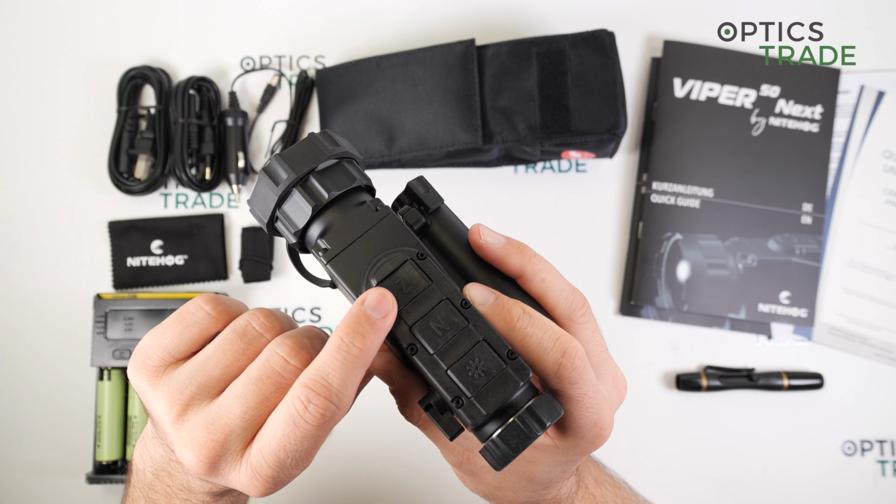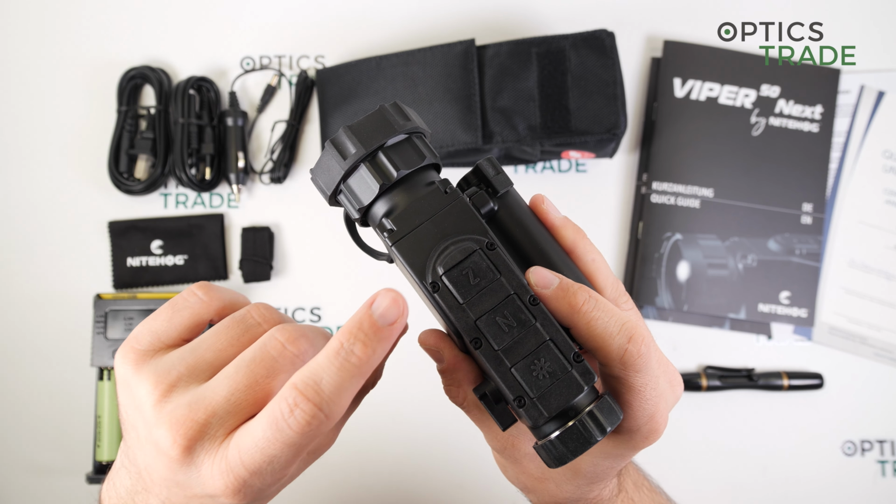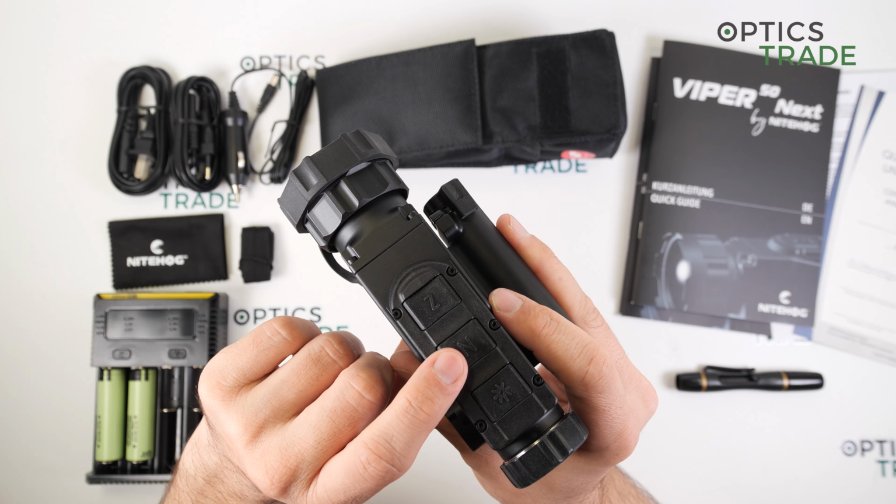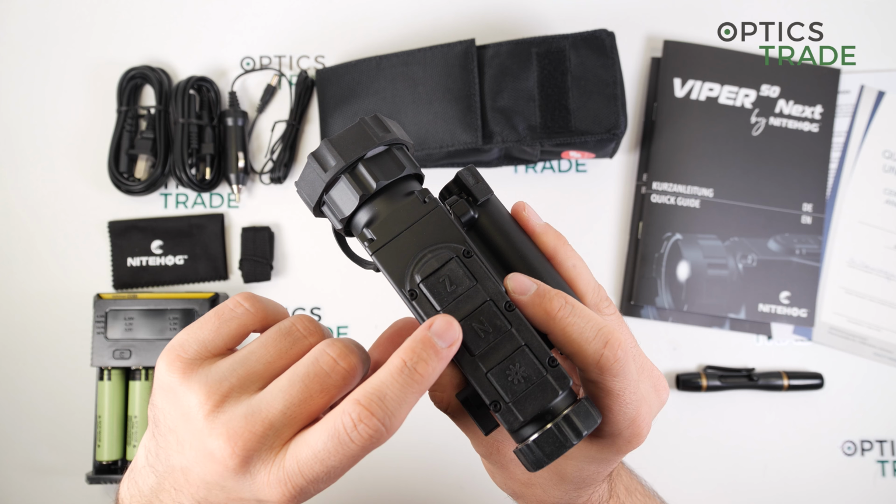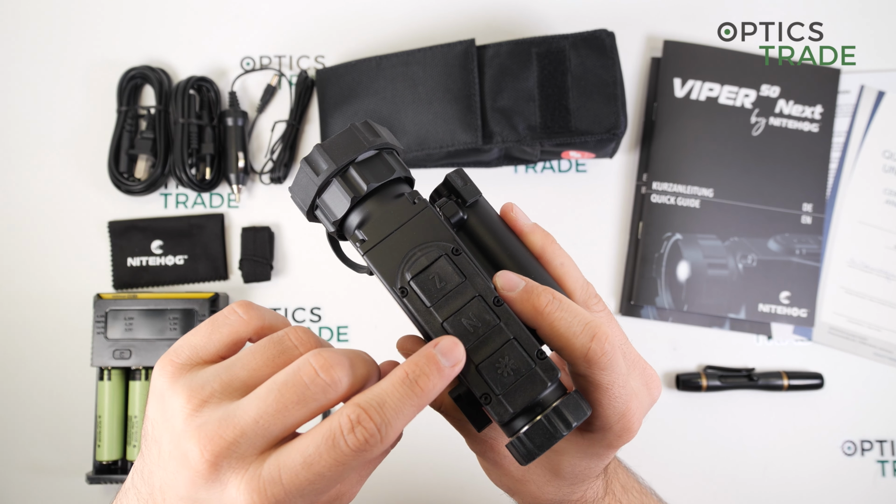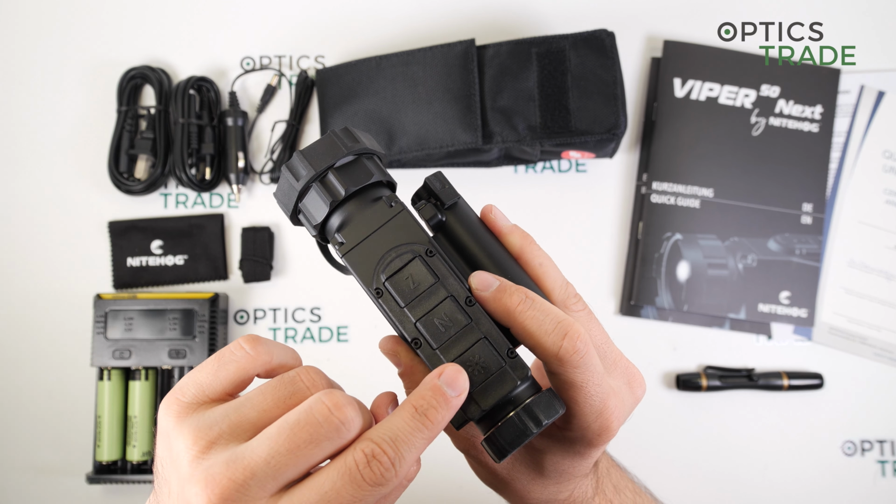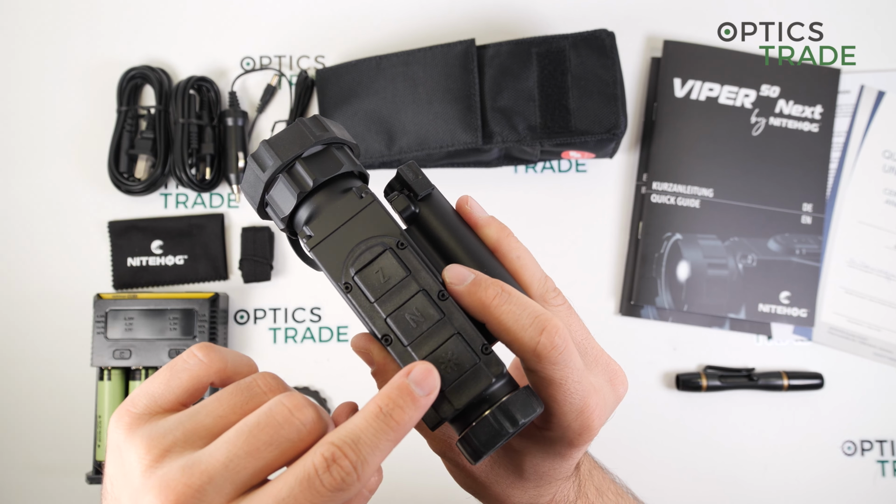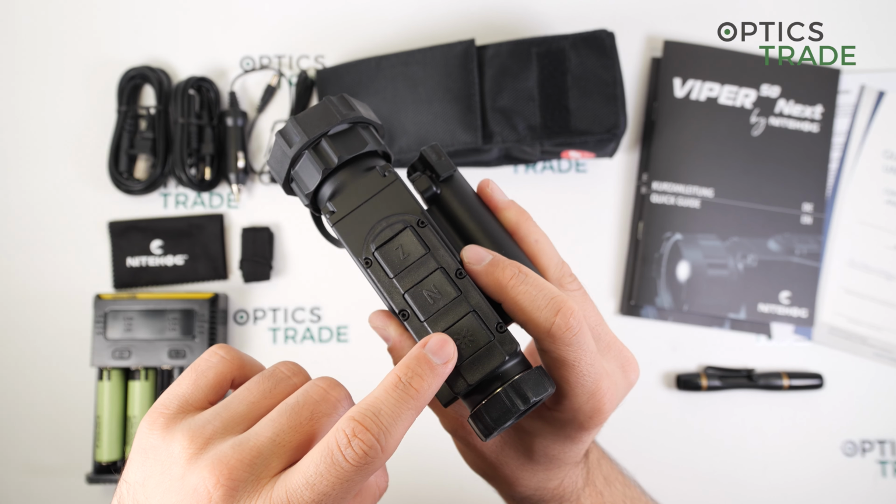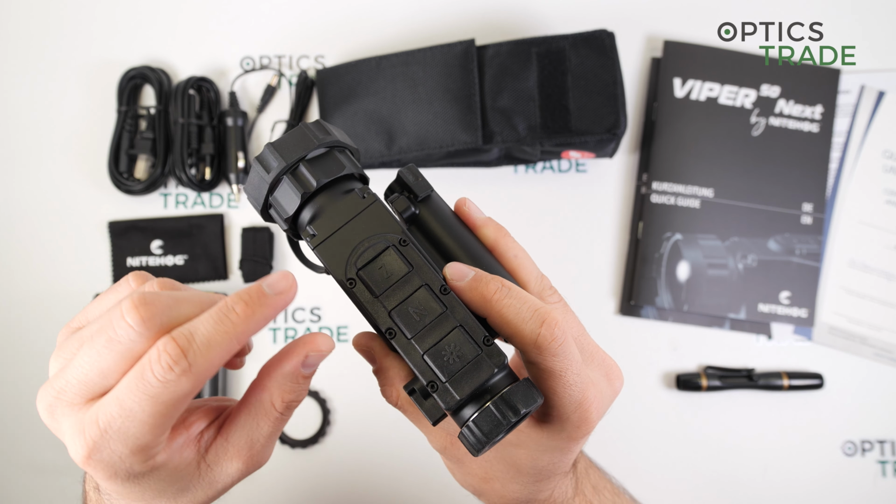Now, with a long press of the first button, you enter the stadiometric rangefinder. A long press with the second button switches the device to the automatic isotherm palette, and with a long press on the last button here, the device switches between white hot and black hot image.